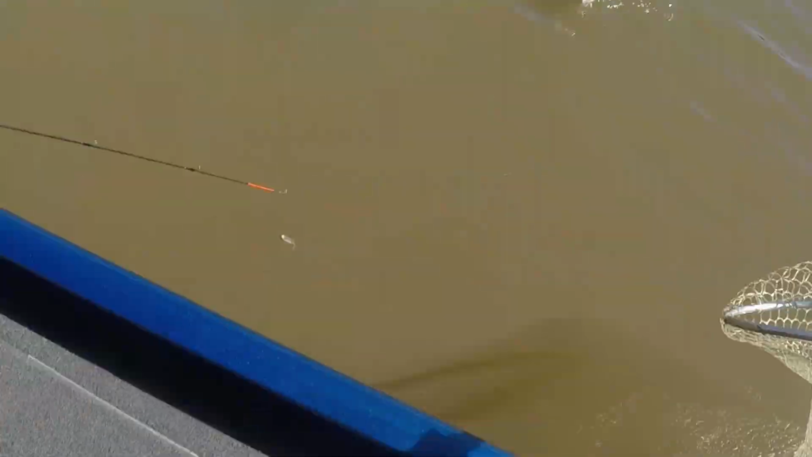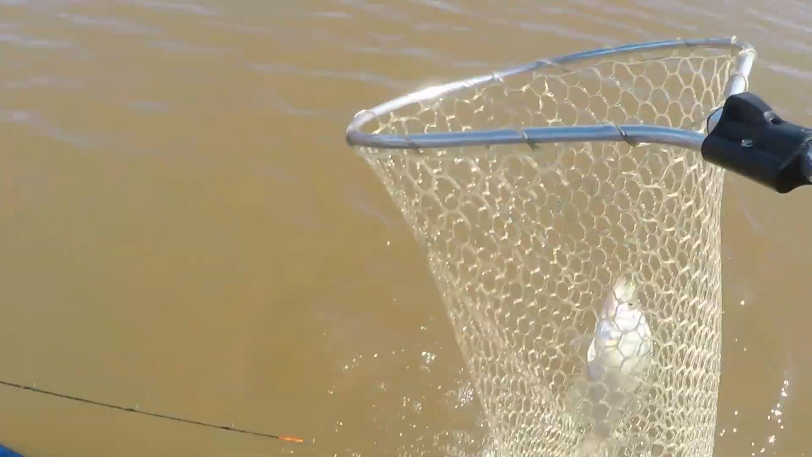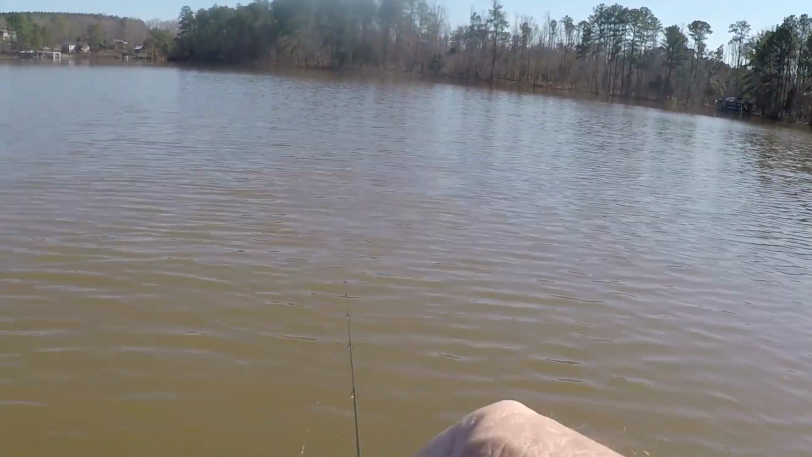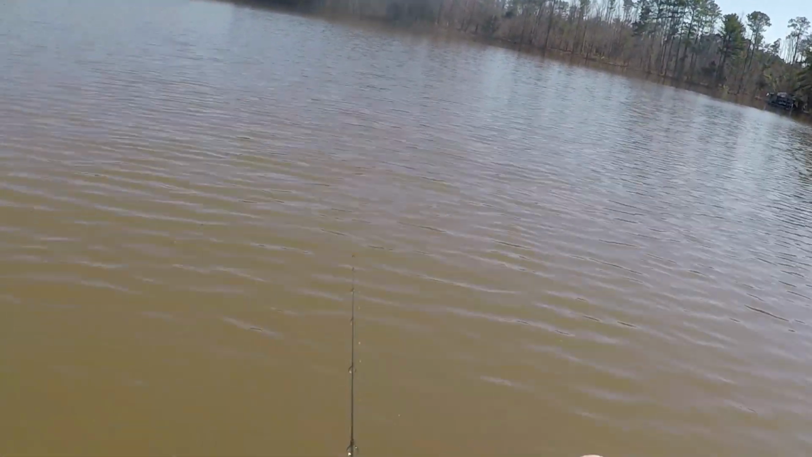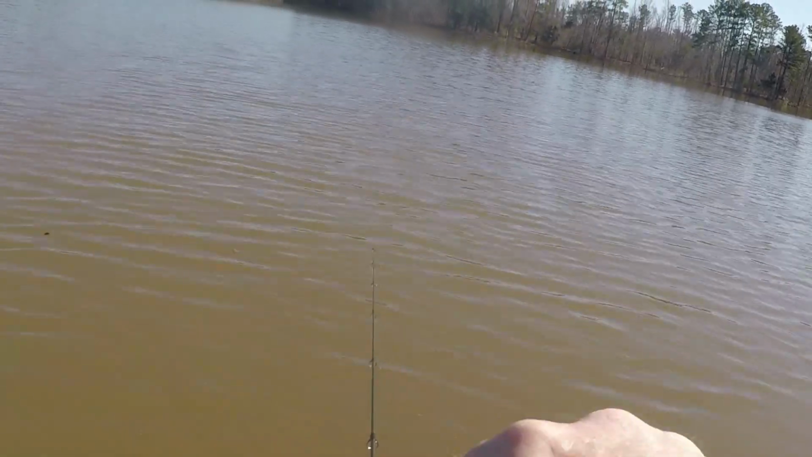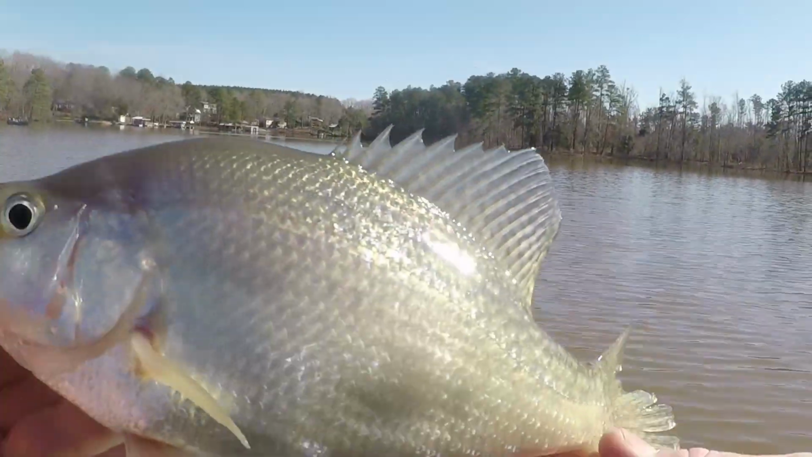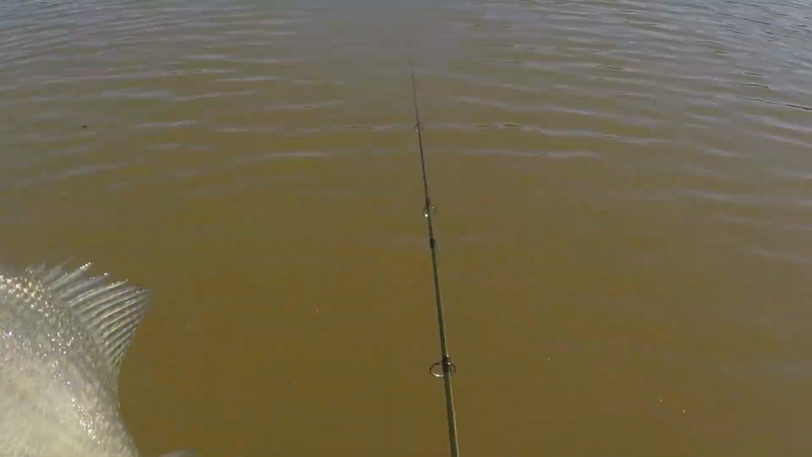All right, guys, found another one. I'm gonna tell you what. Like I said, I was an hour and a half. I've been switching baits. I thought, well, I'm gonna try a Kietech. The only thing about this Kietech, this is the brightest one I've got. It's got a little gold flake in it. It's called Sexy Shad. He's a smaller one, about 11 inches.